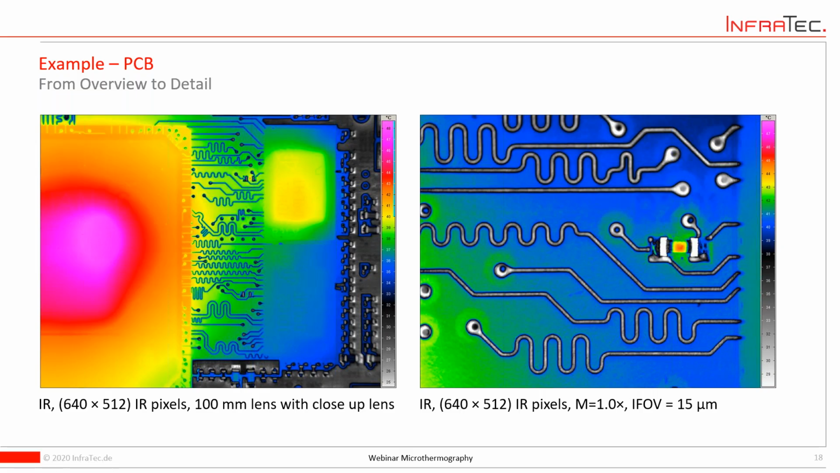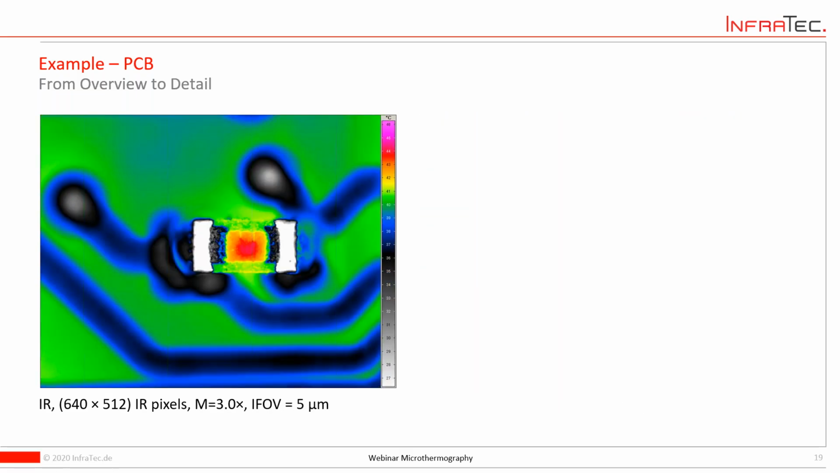but nonetheless you can top this, of course, if necessary, with an MX3. And again, the field of view shrinks down, the spatial resolution gets better and better. So we have here a VGA detector. That means 640 by 512 pixels are now concentrated in this little field of view.